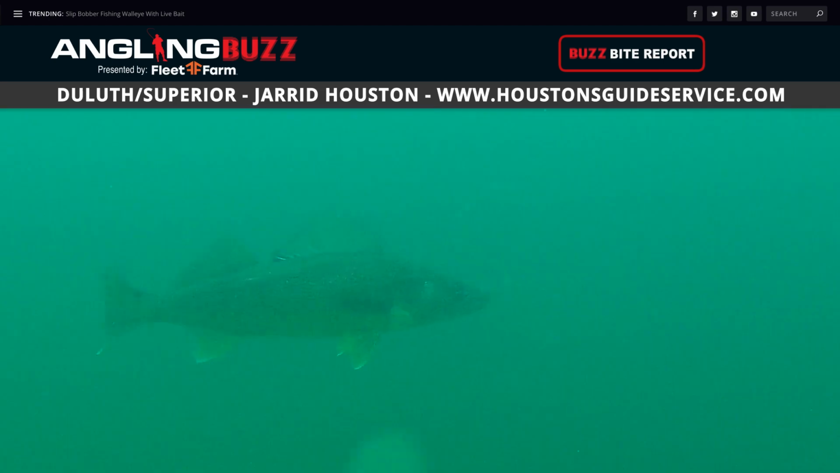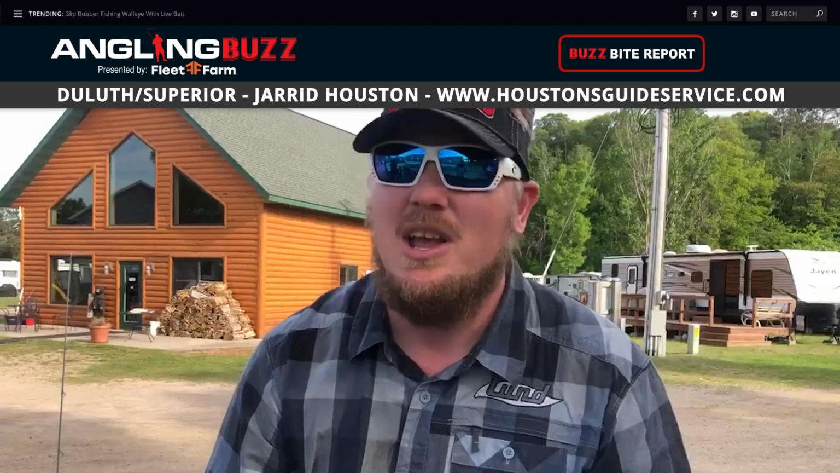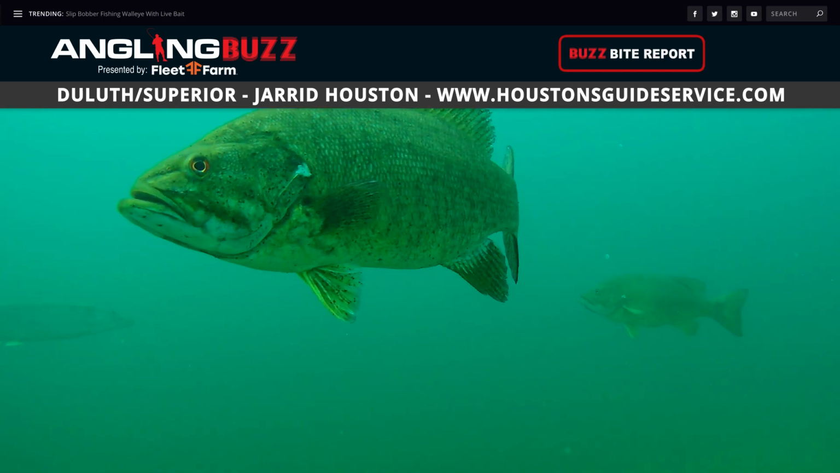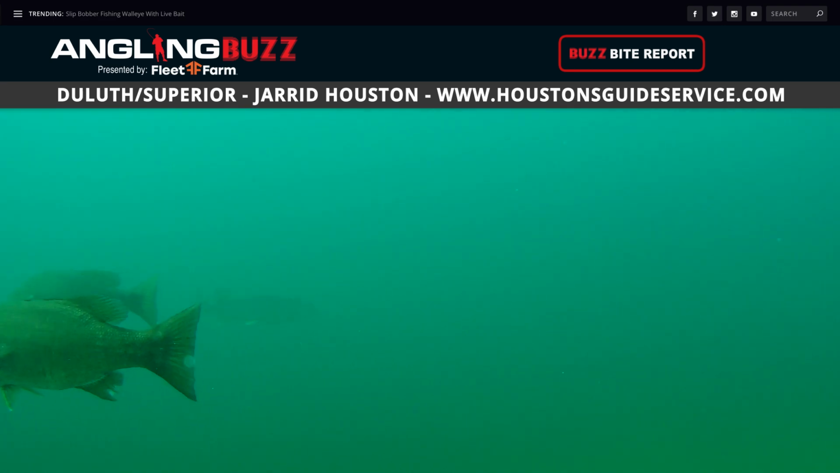Walleyes, same thing, kind of getting them on the weeds, the edges. They're off their typical spring spawning grounds and moving into some deeper stuff. So we're starting to flirt with the mid-lake humps and structure, but things are just transitioning to that now. Smallmouth, pike, kind of the same thing. Smallmouth are starting to get on their beds right now. We're going to leave them alone, let them do their thing. In a little bit, we'll go after those as well.